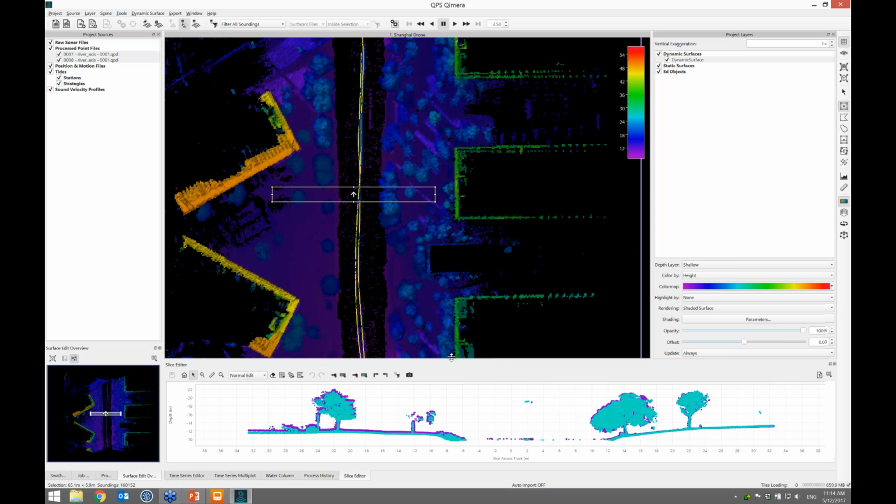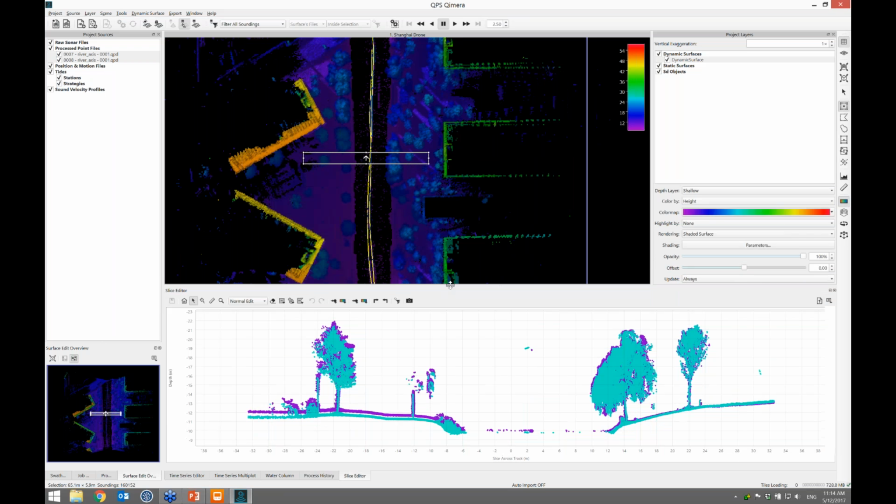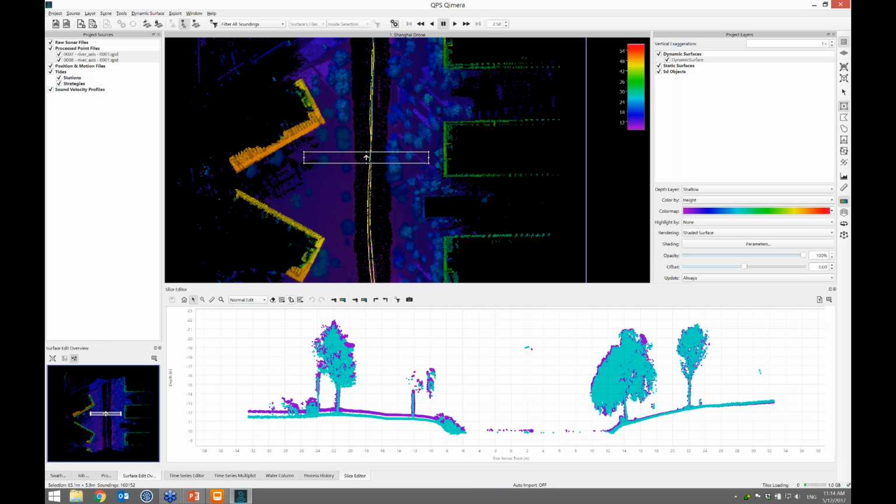We've always been able to point edit laser data with Qimera coming from Quincy. For example, here I can kill some of these dots and take away the water surface. And again, I can use Control-R to hide the rejected ones. I can use Control-R to turn them back on and hit save. The dynamic surface will update.